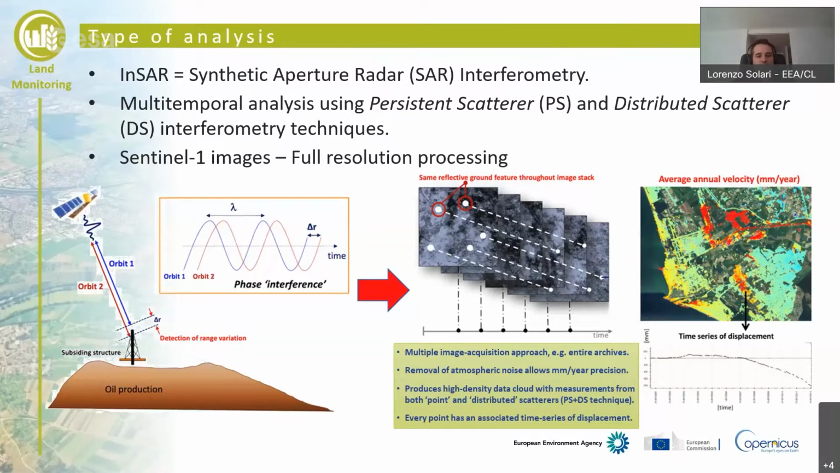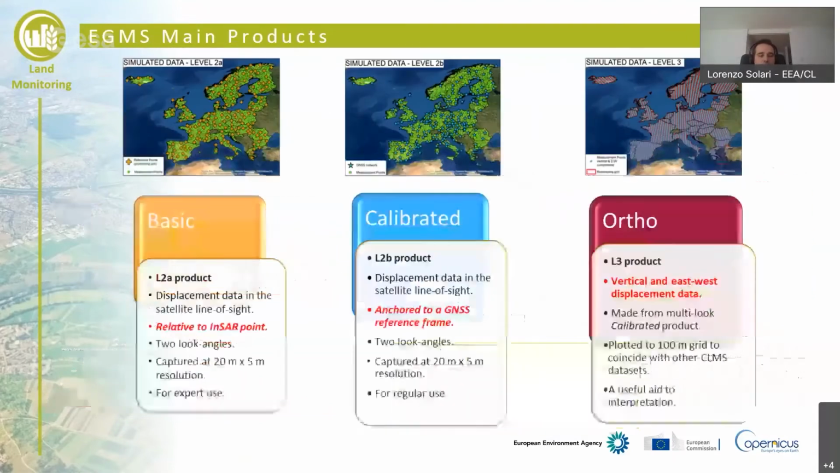Of course, the starting point are Sentinel-1 images, which are going to be analyzed at full resolution. This is really important to say, to imagine the amount of processing which is needed in terms of computational capacity. We're speaking about an input of petabytes of images to be analyzed.